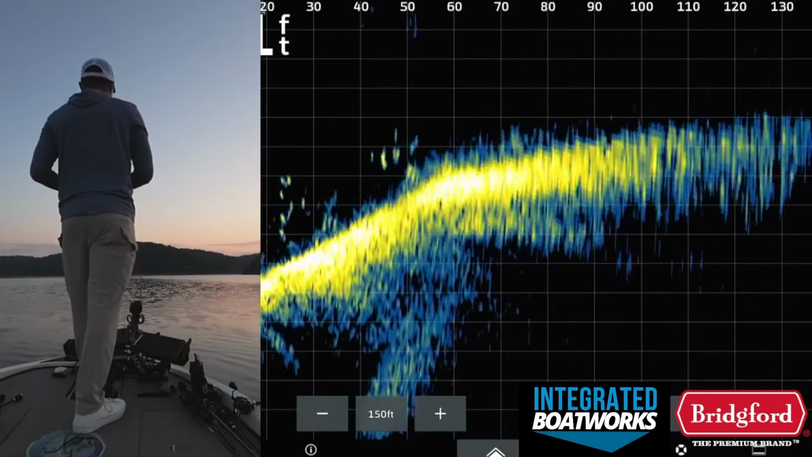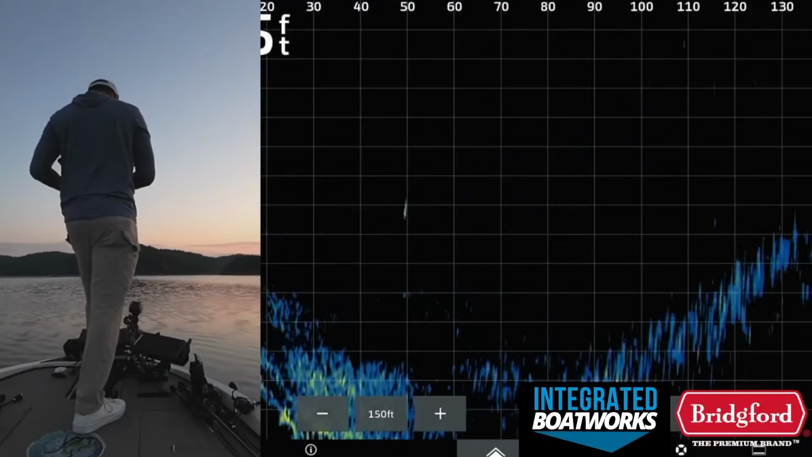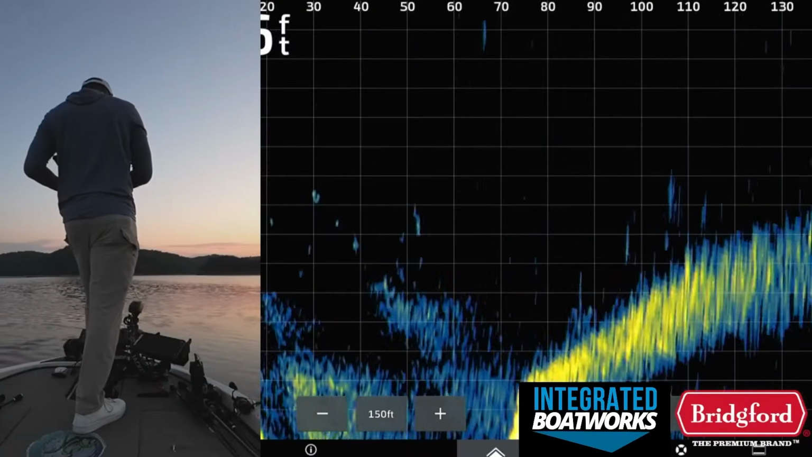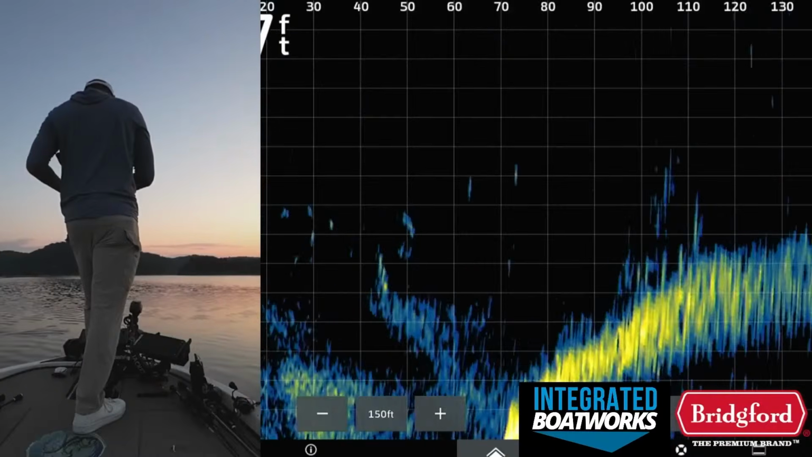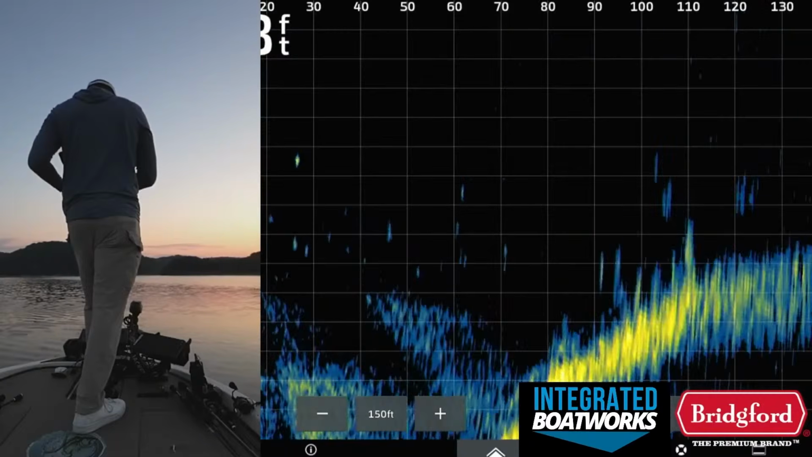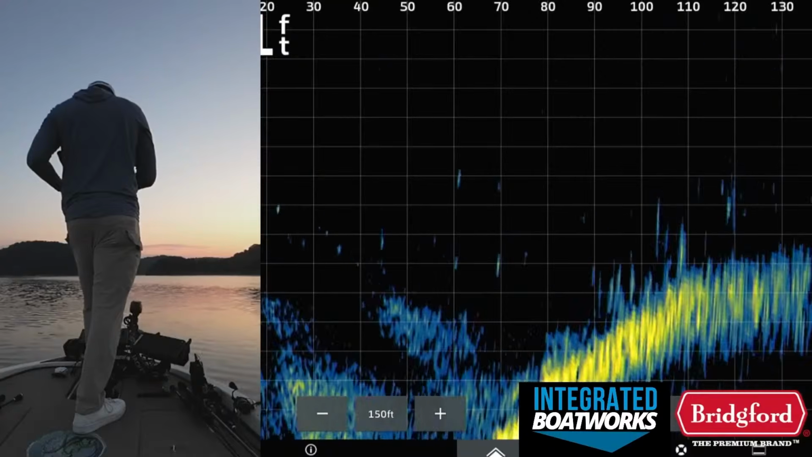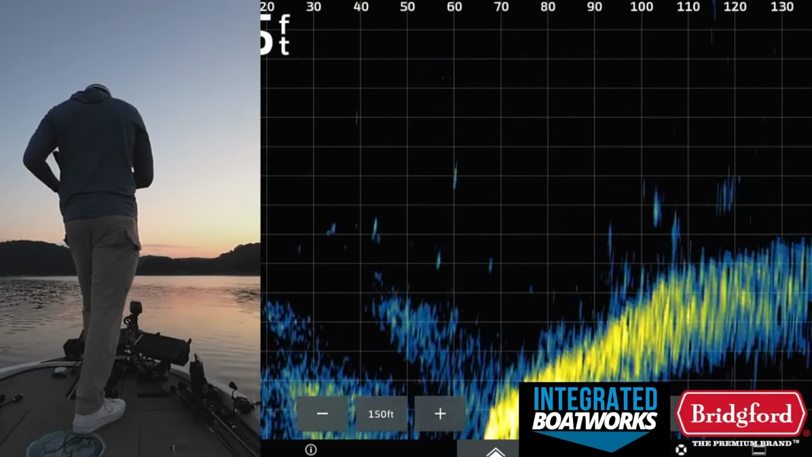Back us up a little bit. Just reel that swim bait nice and easy over the top of that. I'm again trying to stay far away from these fish right now. Not get too close. It's hard to even see the brush or see anything right now. Oh, there's my swim bait. I can see it over the top of the brush pile now. 100 feet, that's cool. So I can see that far out.